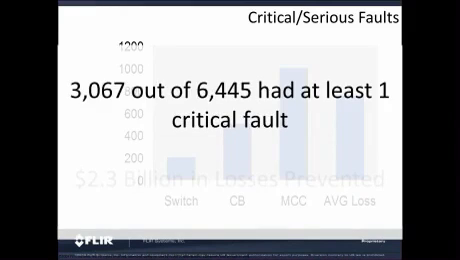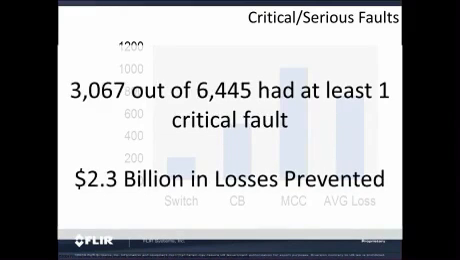The average loss from an electrical fire is $750,000. If we factor in business interruption, and business interruption is the cost associated if the factory or the utility stops making the product that it sells, C&A factored in that this was $2.3 billion in loss prevention. That is a significant payback to American business.